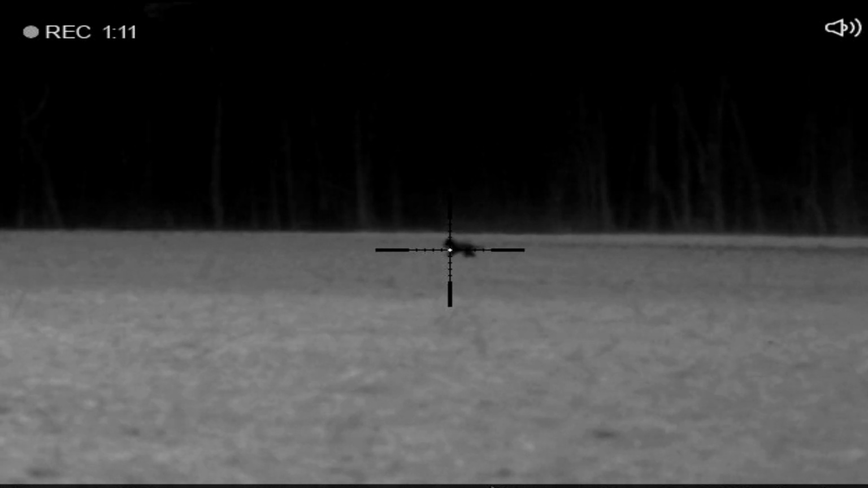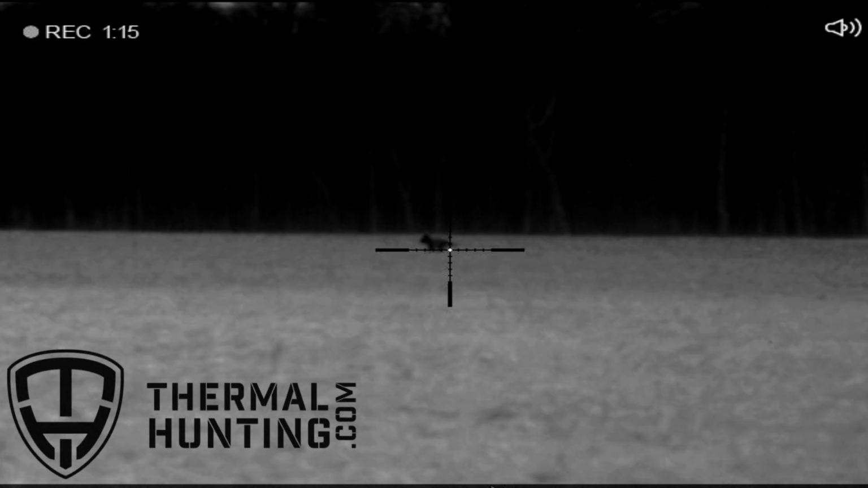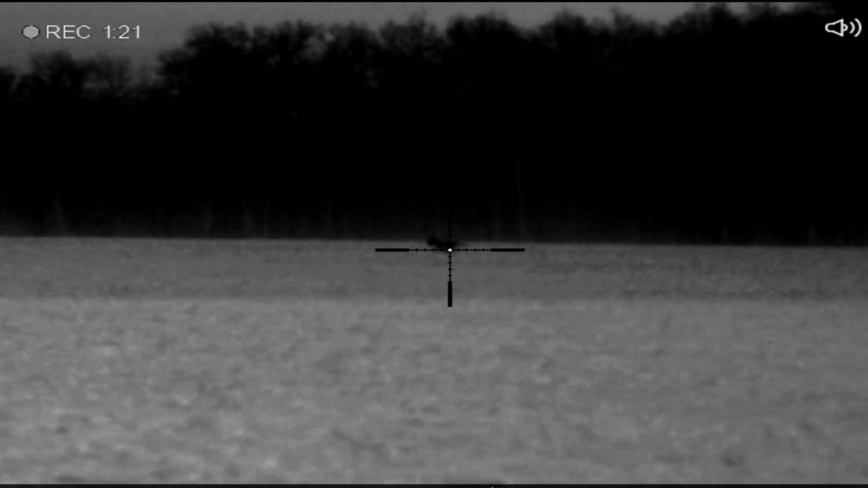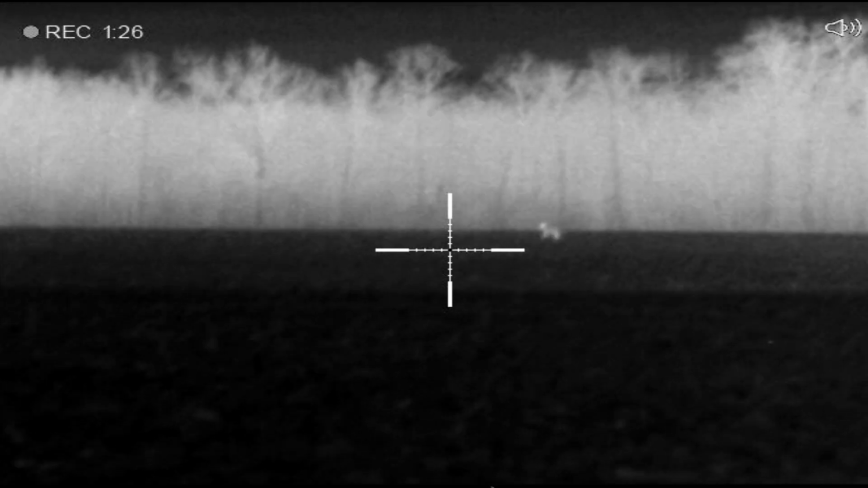One thing I want to point out here, I'm using the XP Trail 50 by Pulsar. You'll notice the woods in the background there really starts to blend in with the coyote. With one click of a button, I'm on the black hot setting here, and I can switch over to a white hot, and voila, I got him in plain sight again.